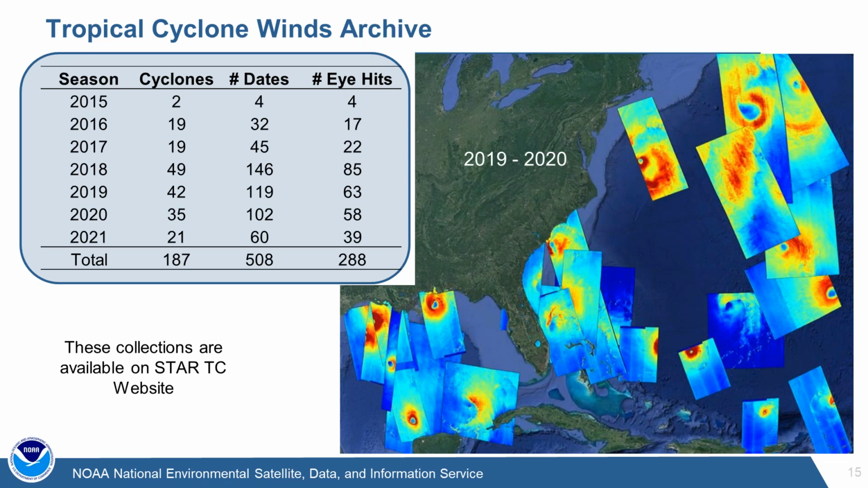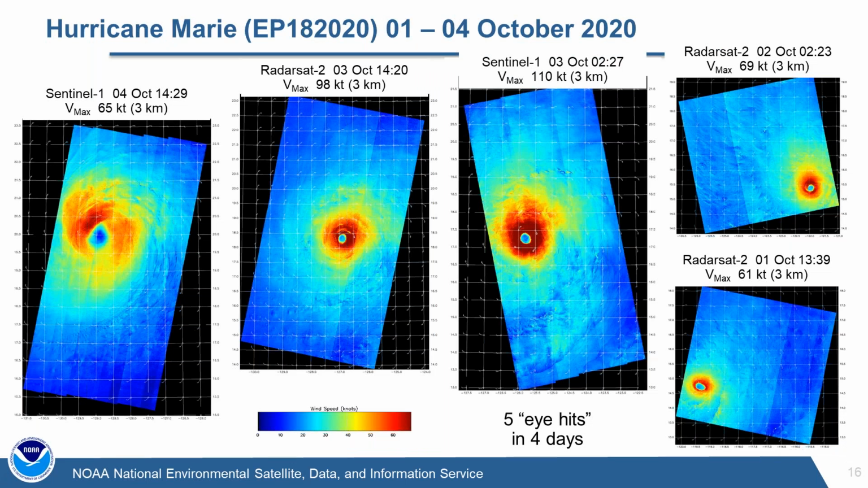So I'm going to now just go ahead and I want to highlight two collections that we were really pleased with over the last year. One was this Hurricane Marie in the Eastern Pacific back in October. And we had an opportunity to get 5 eye hits in 4 days on this storm. And so it actually starts in the lower right-hand corner with our first collect when the storm was only 61 knots on October 1st.